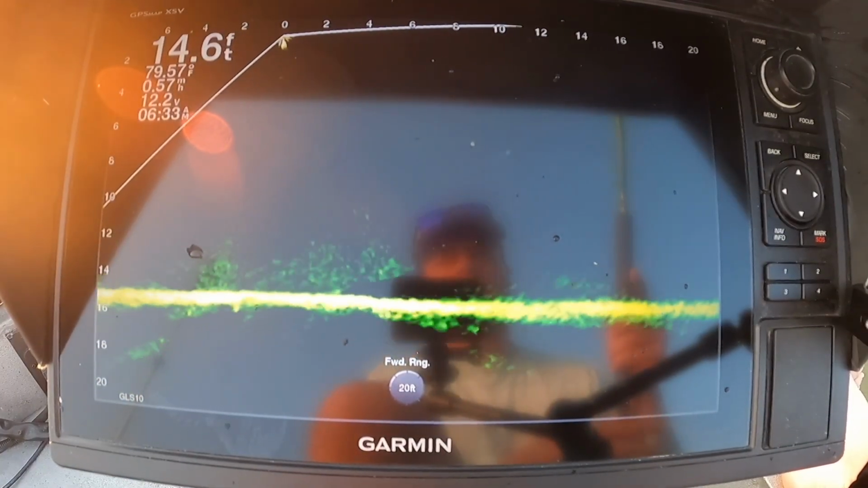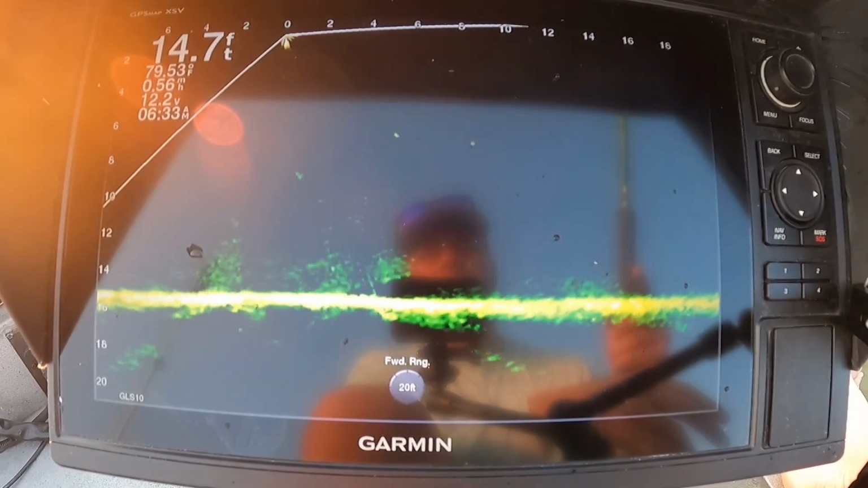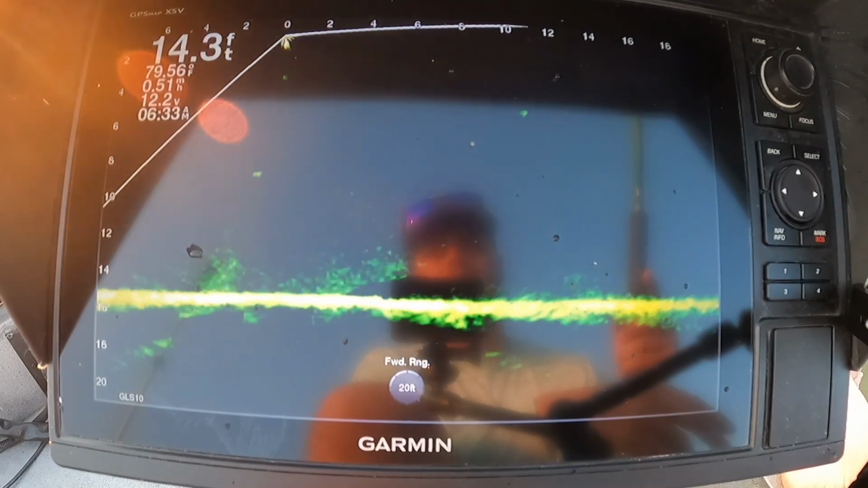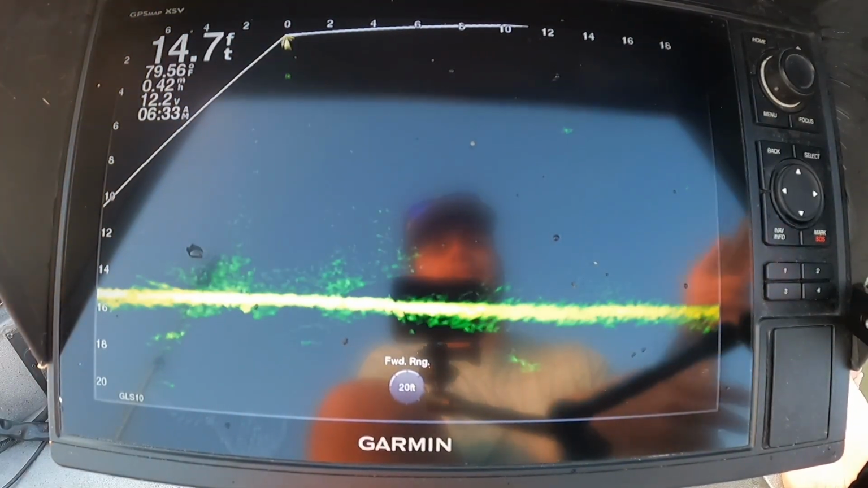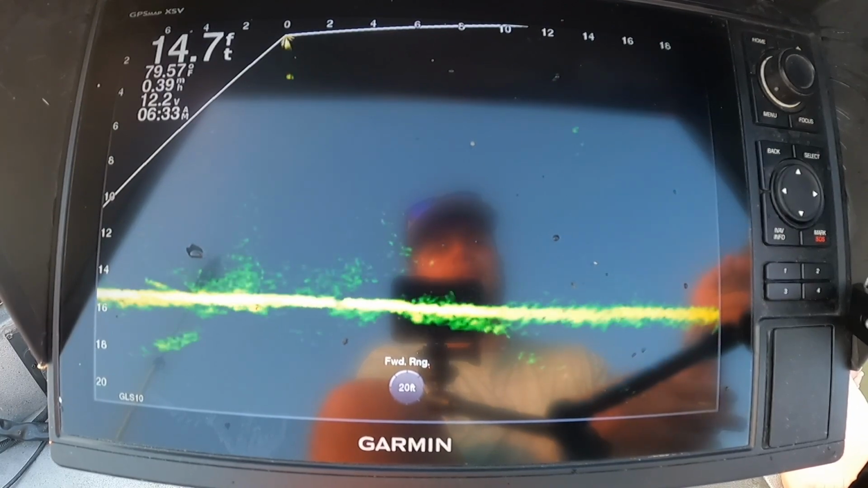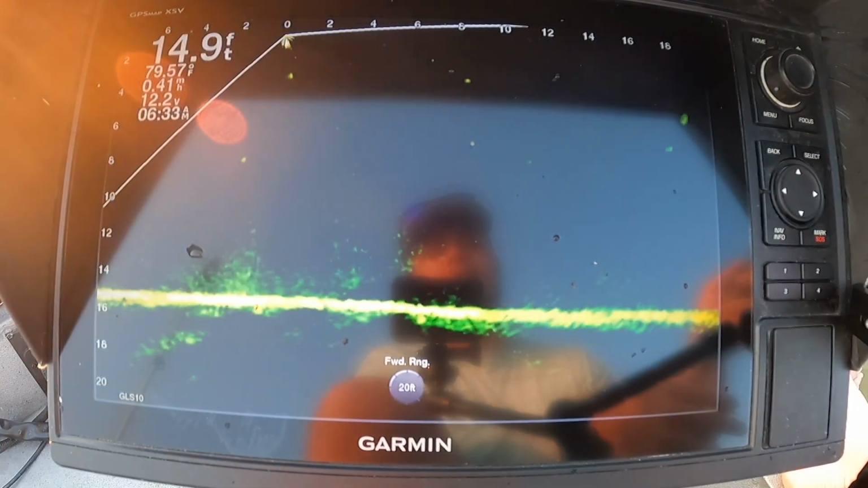I'll tell you another thing. I think a lot of it's from all these tournaments going on. A lot of these big fish you'll see, that's a pretty good fish right there. Ain't a giant, but ain't a tournament fish. But a lot of these, you know, they just probably got caught.